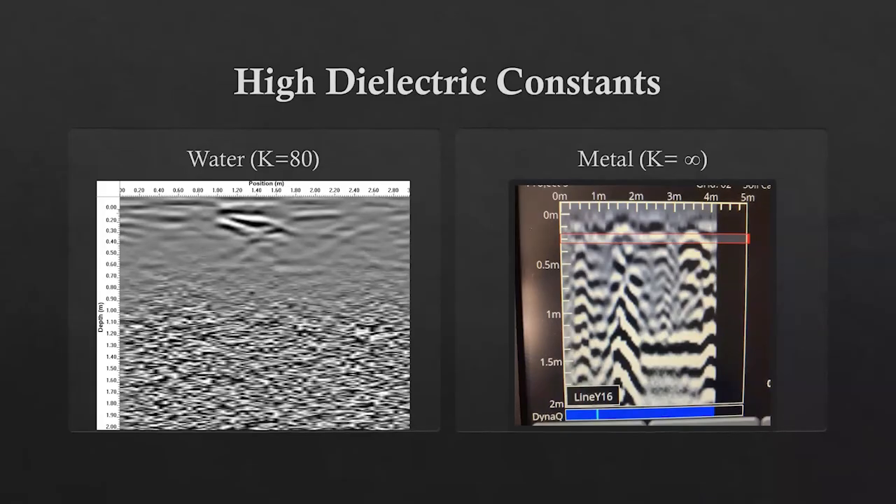Additionally, if you're scanning objects like rebar or concrete with rebar, you could see shadow zones where you can see the rebar. It's not a ringing target, but you can't see things immediately underneath the rebar. It's just blanked out.